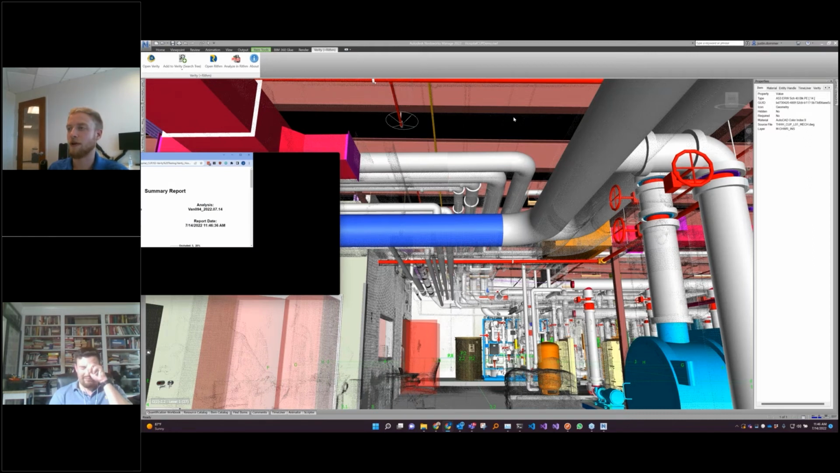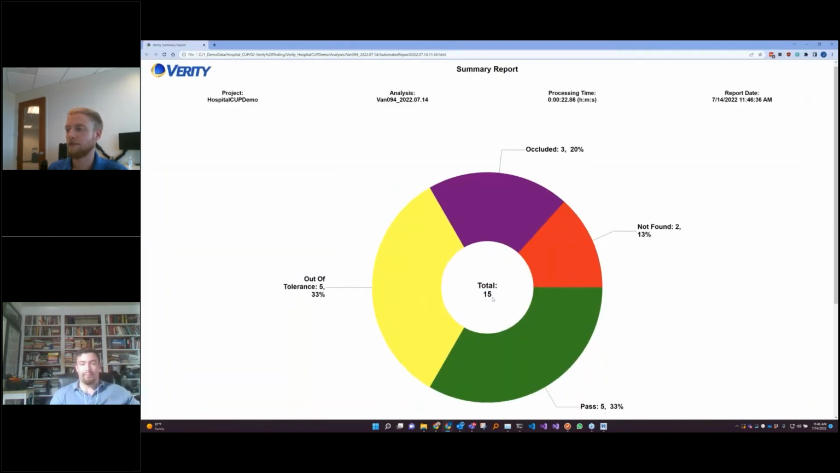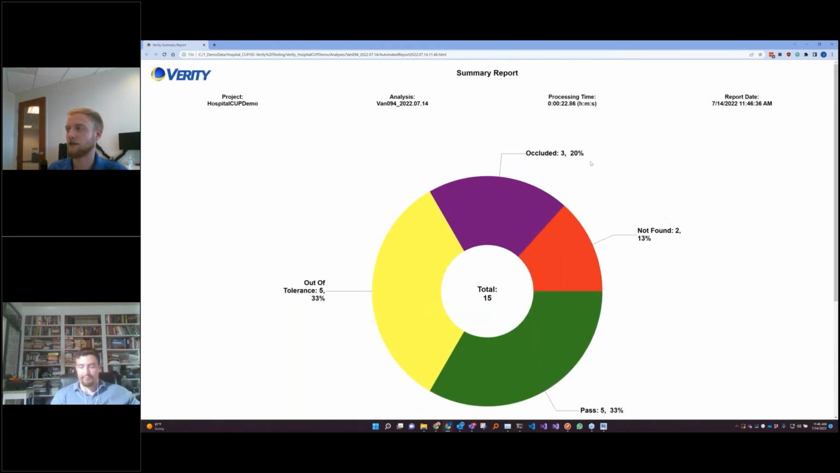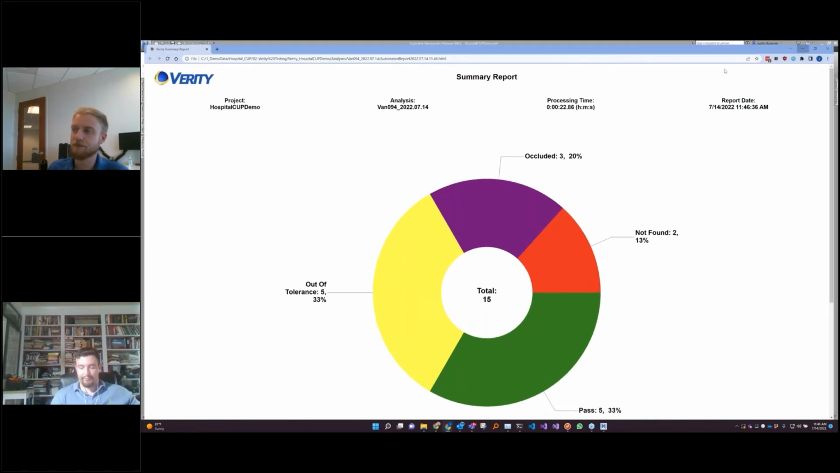So I have my results here. It's just a little table. I have 15 elements that were checked, and 5 of them pass. The other 5 are out of tolerance, and the other 5 are either not found or occluded. So we need to look at those.